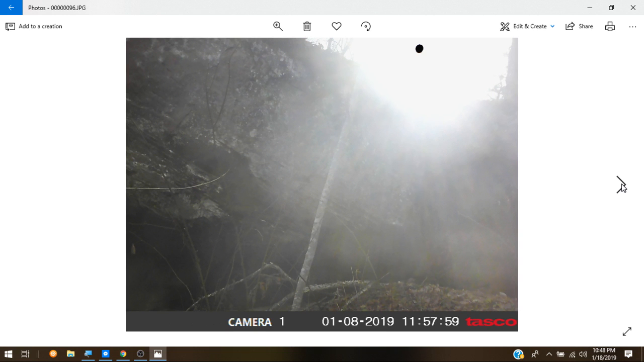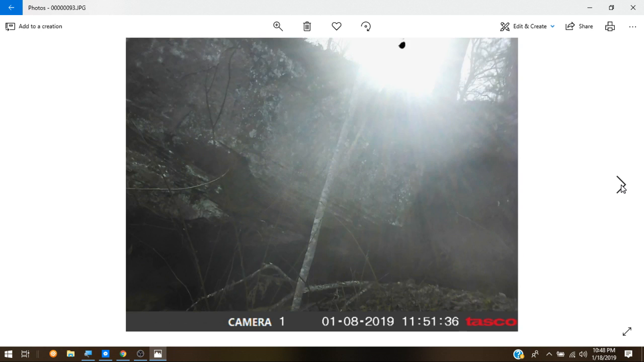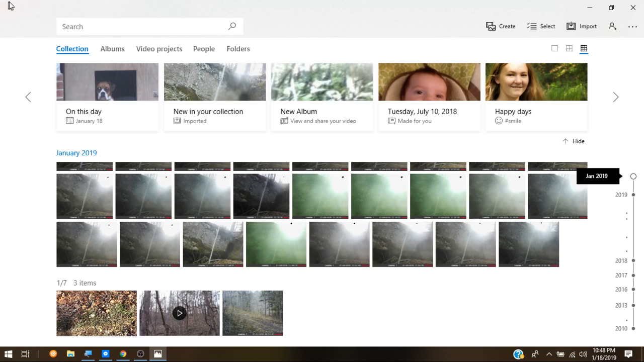There had been a deer down in there. I say deer tracks down in there. Something else I couldn't tell. Something slid off the hill. Might have been the deer pawing it. Some kind of video I took before.